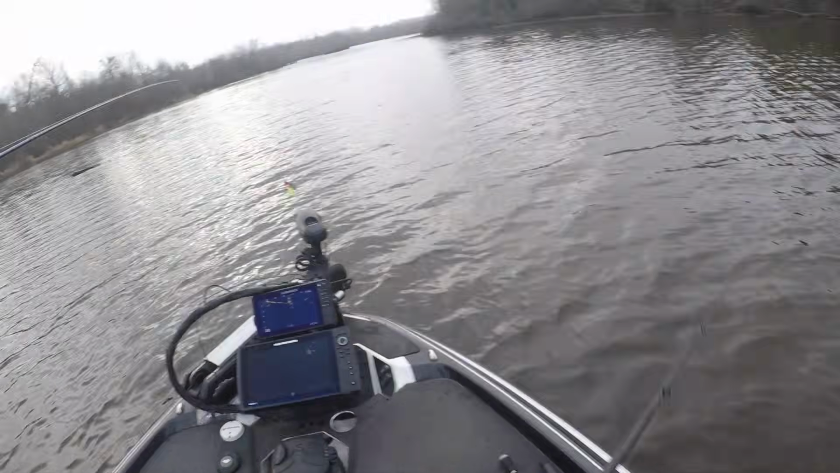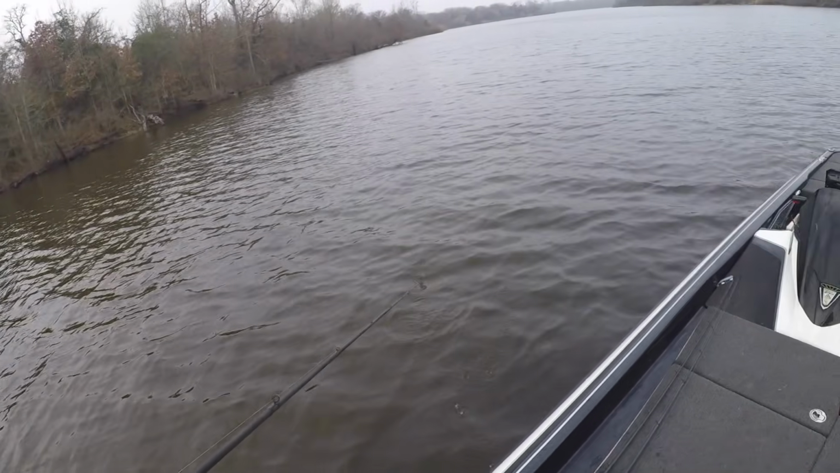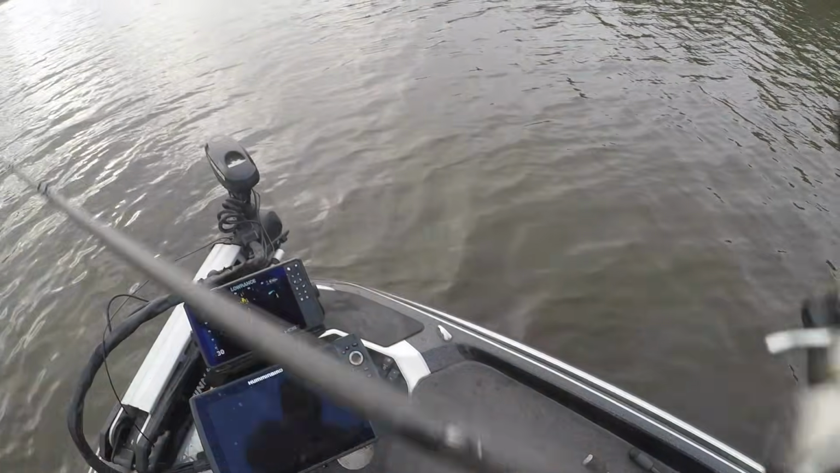Come off, big one. No, you ain't gonna believe what I did there. So chatterbait, saw him on scope, threw it out there, got it by him and just shook and let it fall. And he went down to the bottom and ate it dead still off the bottom like a jig.